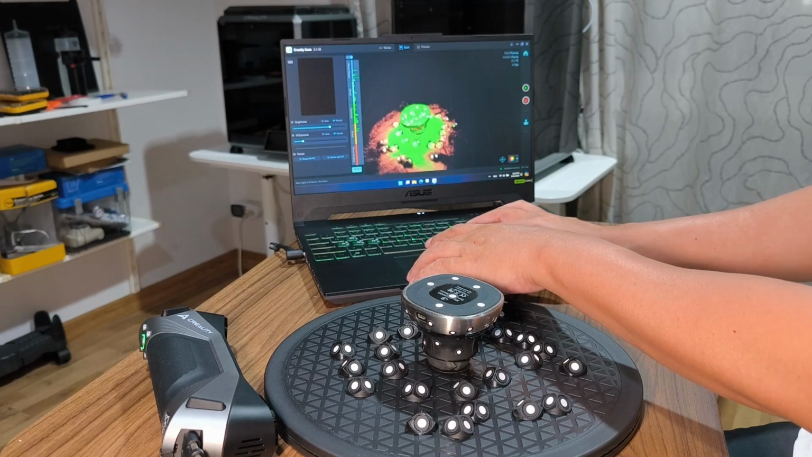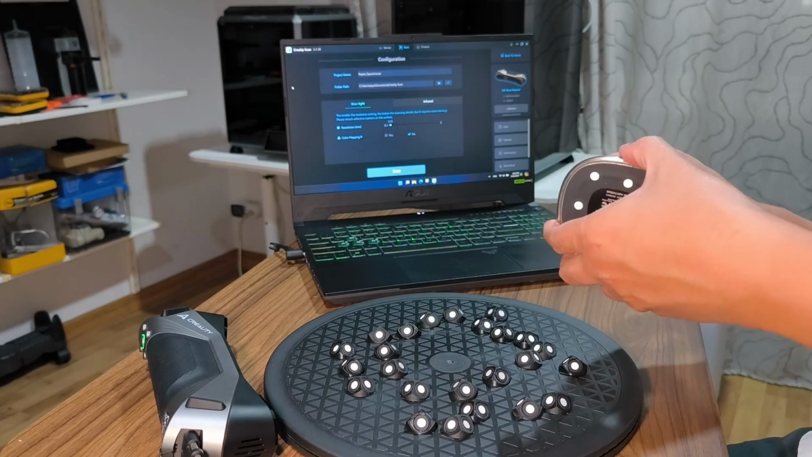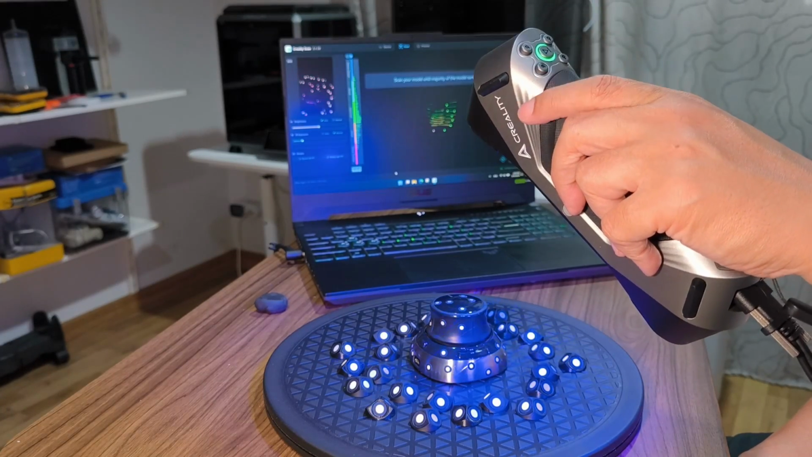Okay, we have all the bottom part. I complete the scan. The second scan is the top part, with the blue laser. I start scanning now.